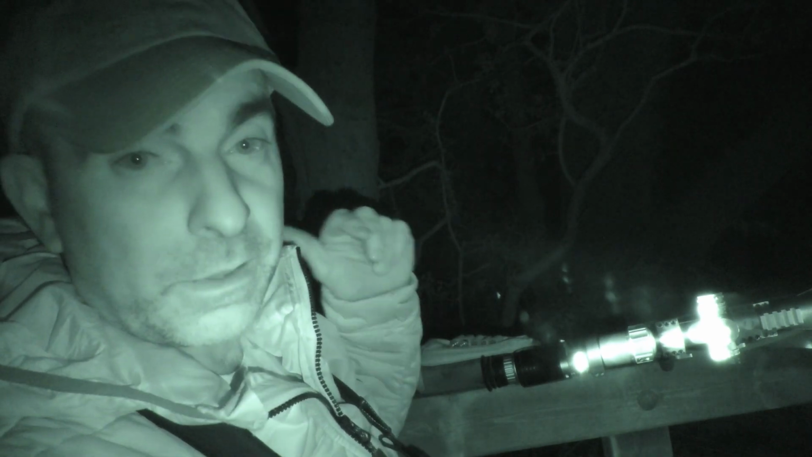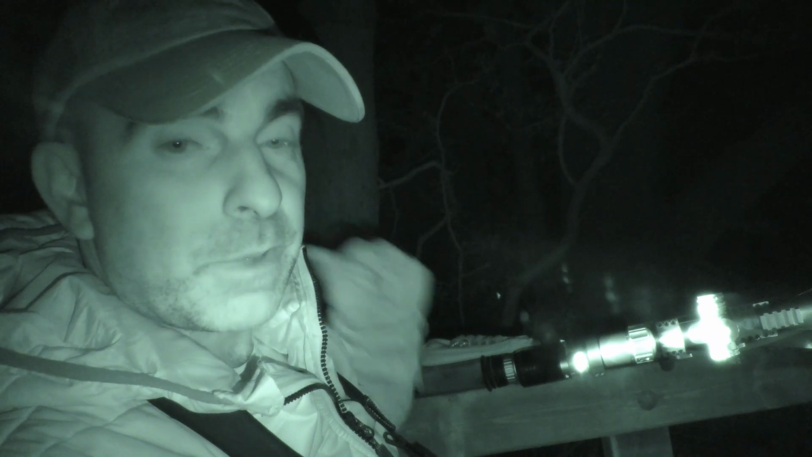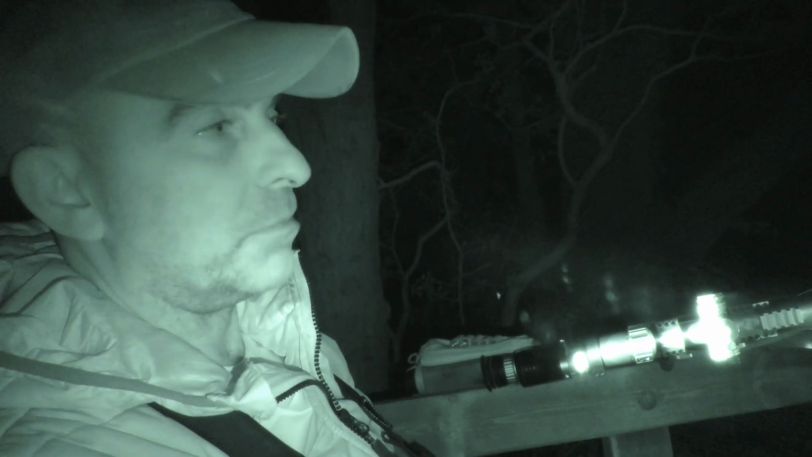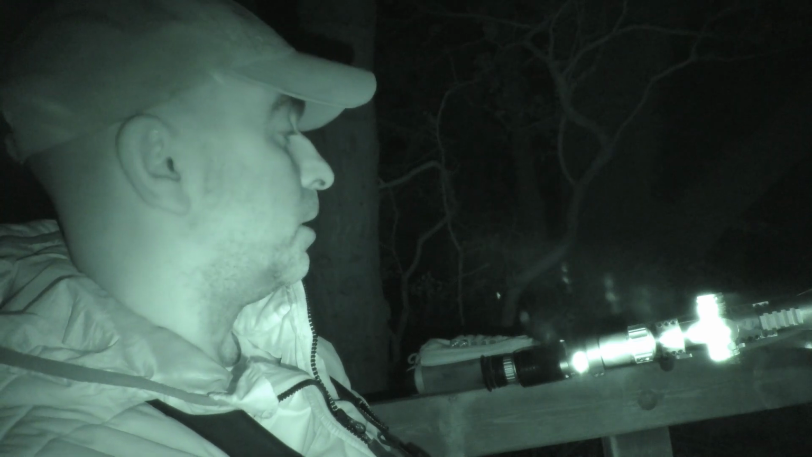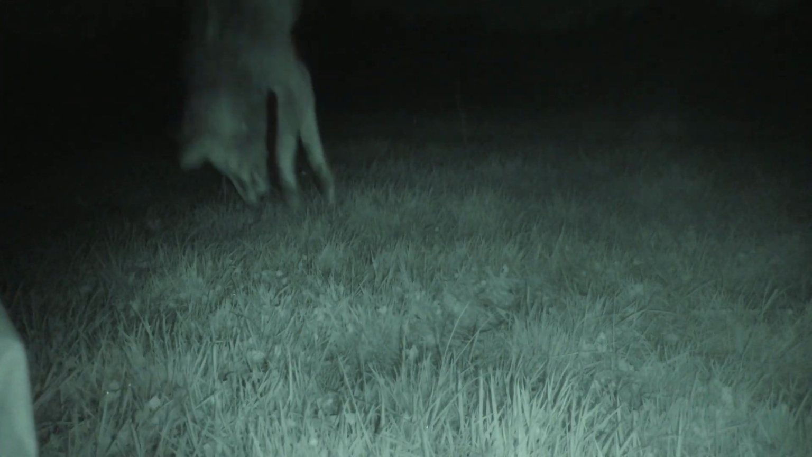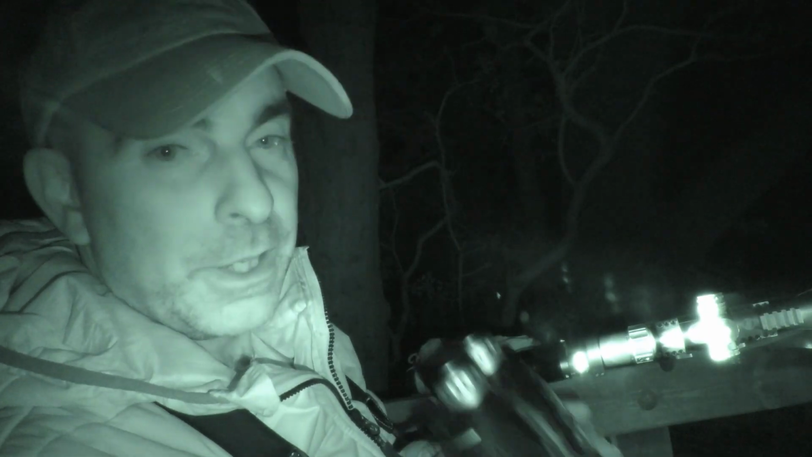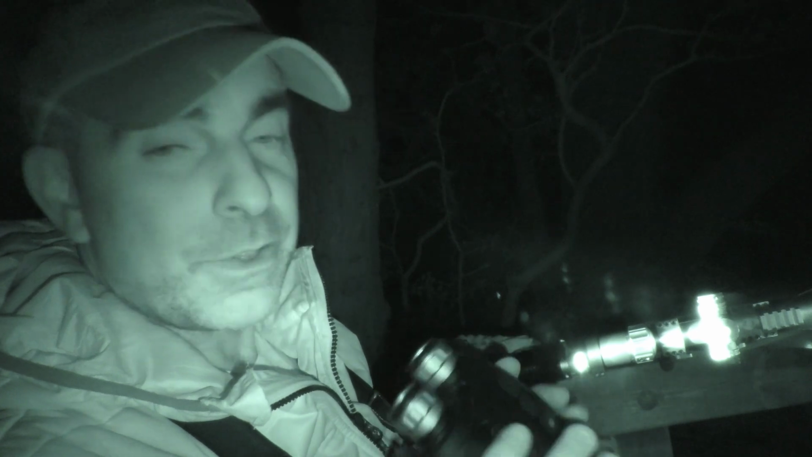Oh, and then of course we had the fox as well, which came out behind here, and I was able to turn around, shoot over the back of the high seat, and get a shot on that, which was about 80 metres or something. So at least I didn't sort of blank the evening. I didn't get a buck, but never mind. We at least saw some deer and got to have a little look at the Infiray Geminis.